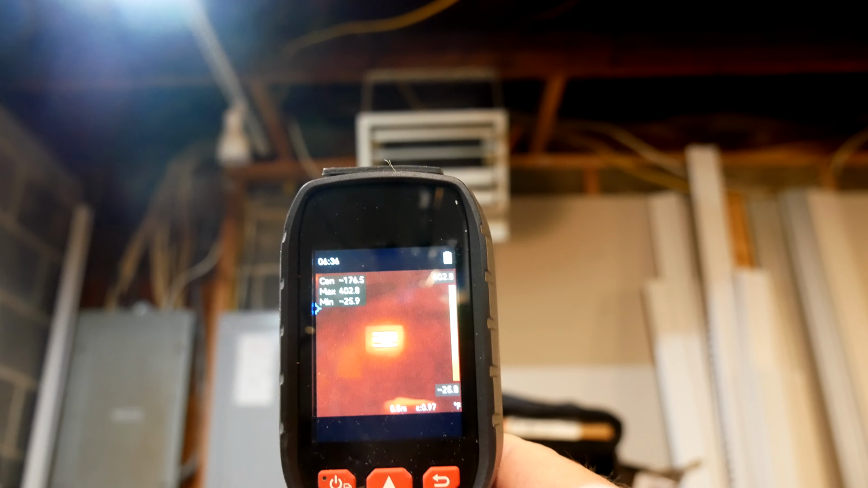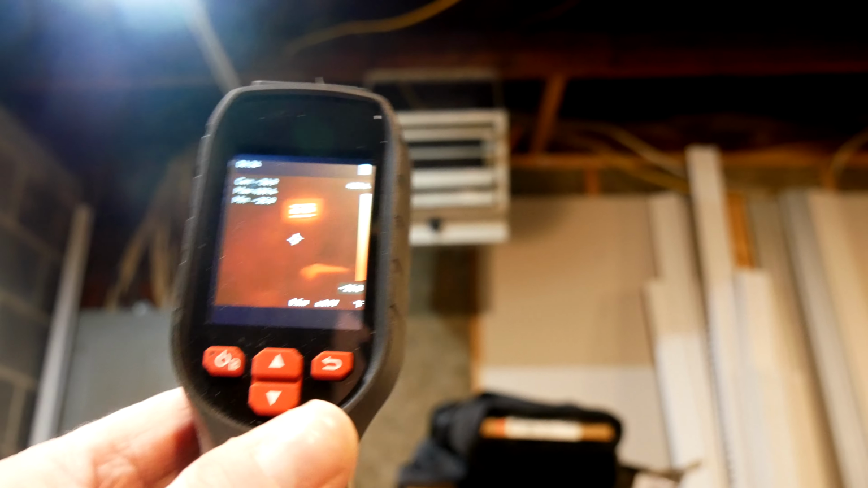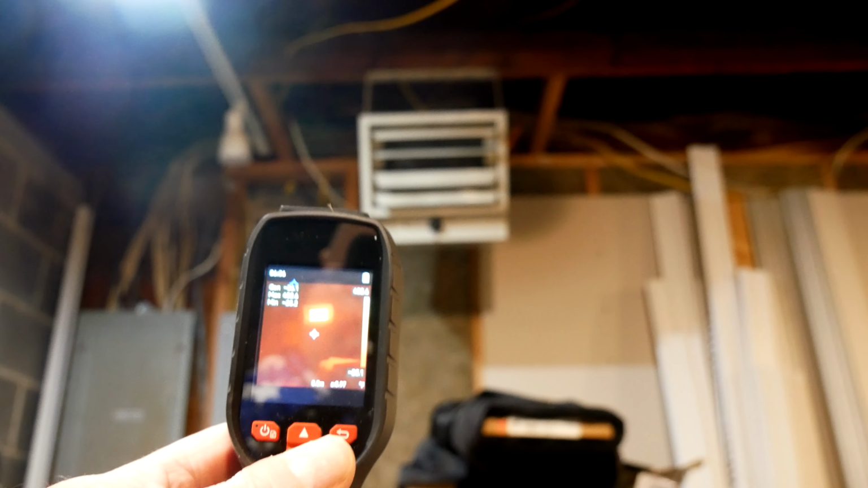Kind of like this mode. My shoulder's kind of hurting me, holding it with my bad shoulder.